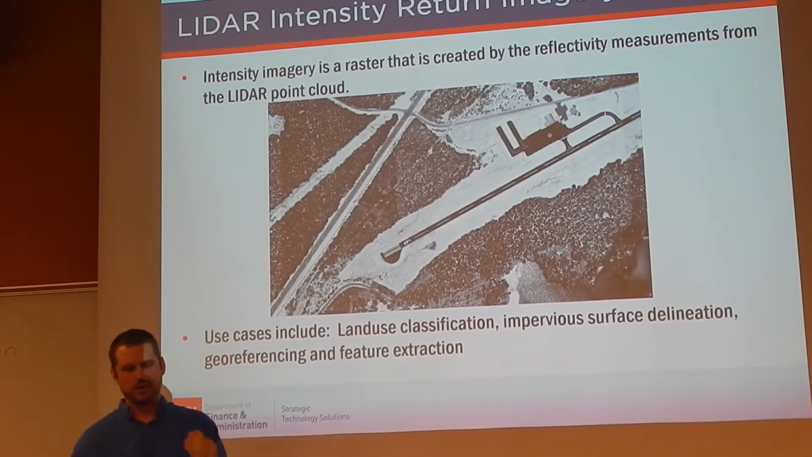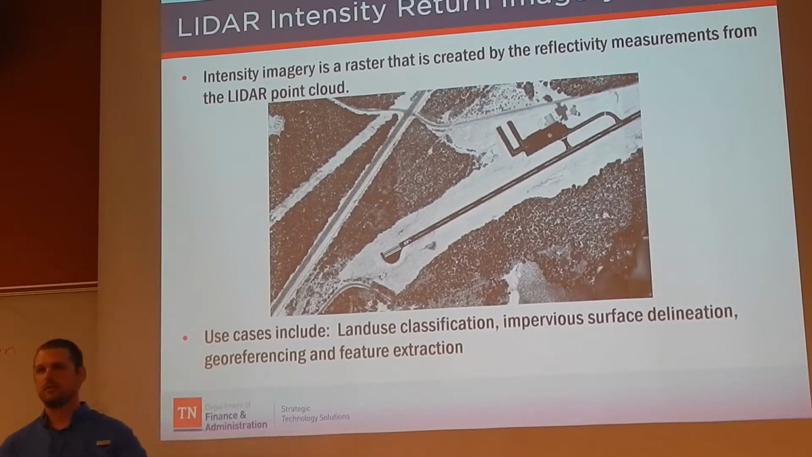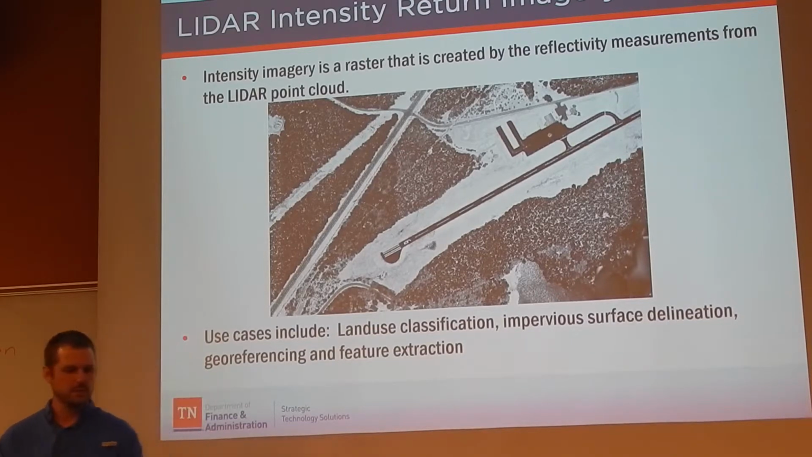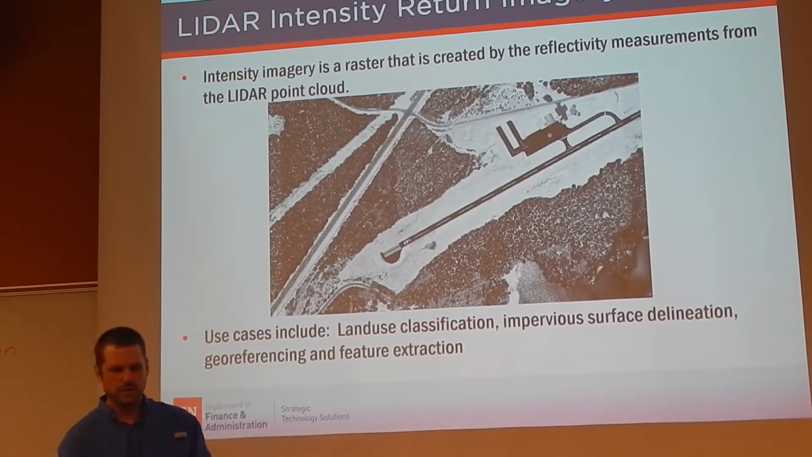But you can also use it for land use classification, impervious surface delineation, georeferencing, and feature extraction. And actually, we're starting to share more of this on the Google Drive. Before we didn't, because the LIDAR point cloud and the DEMs were higher demand products. But this one is also getting pushed to the drive.